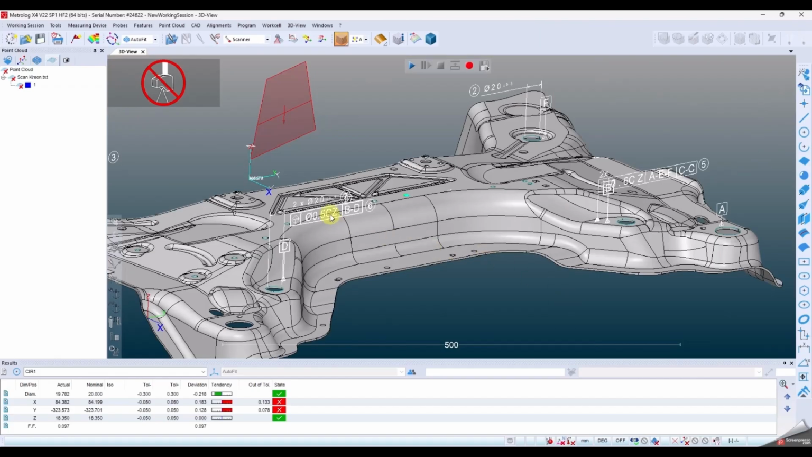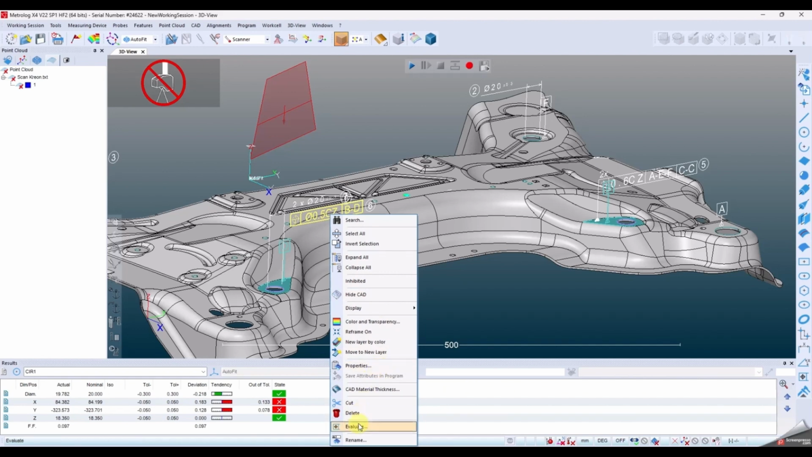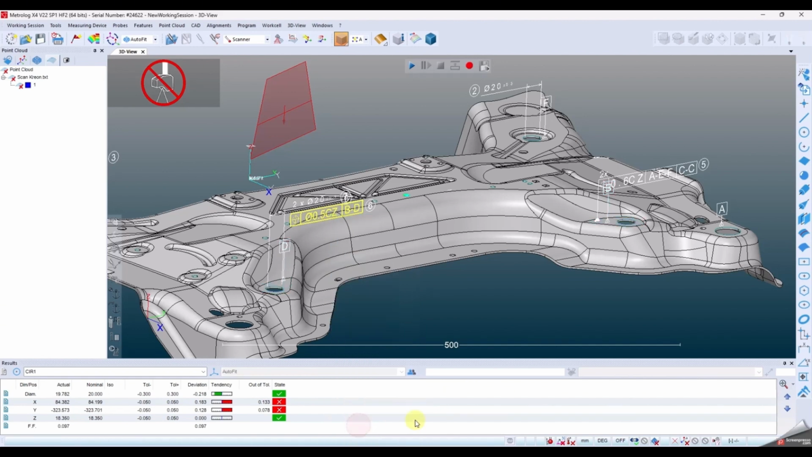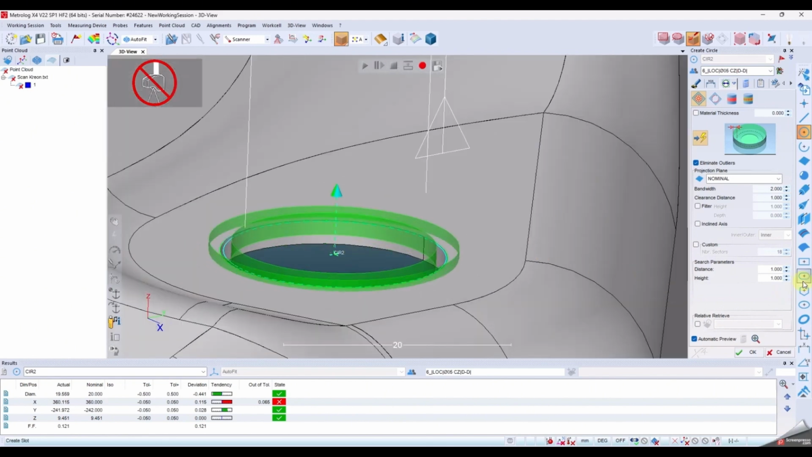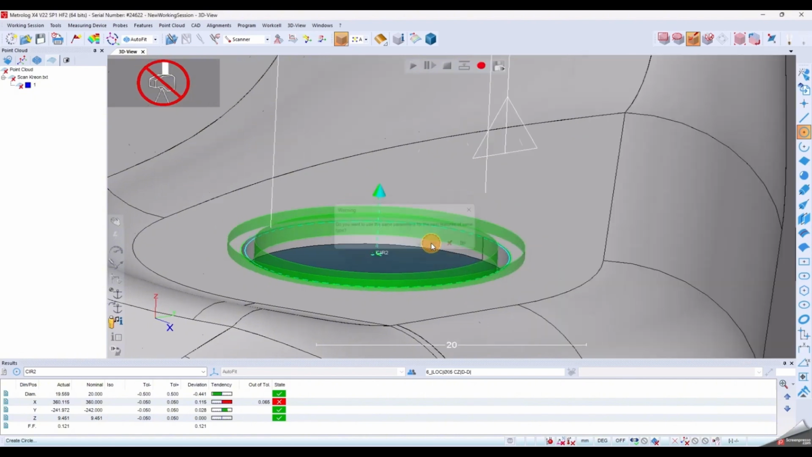Right-click on one of the PMI cartridges and select Evaluate. All elements are then highlighted and decoded. Plane, cylinder. No need to create these GD&Ts. It's all automatic for greater productivity.